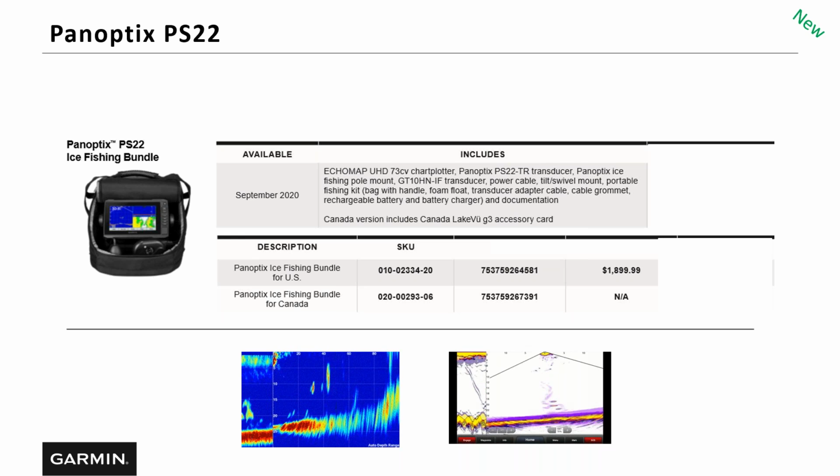Yeah, and what Danny is kind of referring to is that, again, with frequencies, the lower the frequency, the further the distance. The higher the frequencies, the shallower the distance. So with Panoptix, the PS22, it's 417 kilohertz. So you're going to get a longer range, a longer distance than with LiveScope. LiveScope is 530 through 1100 kilohertz. So that's pinging all those frequencies at the same time. So you're going to get a much better picture back or a return back with LiveScope, the distance in there.